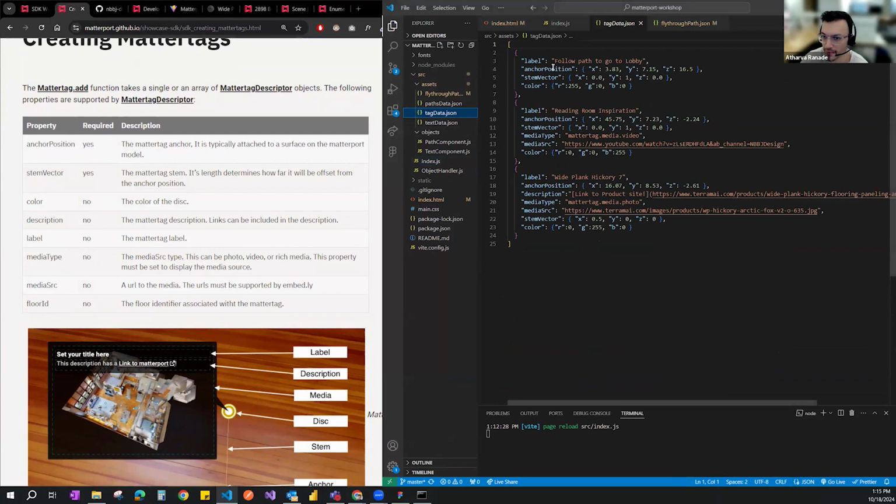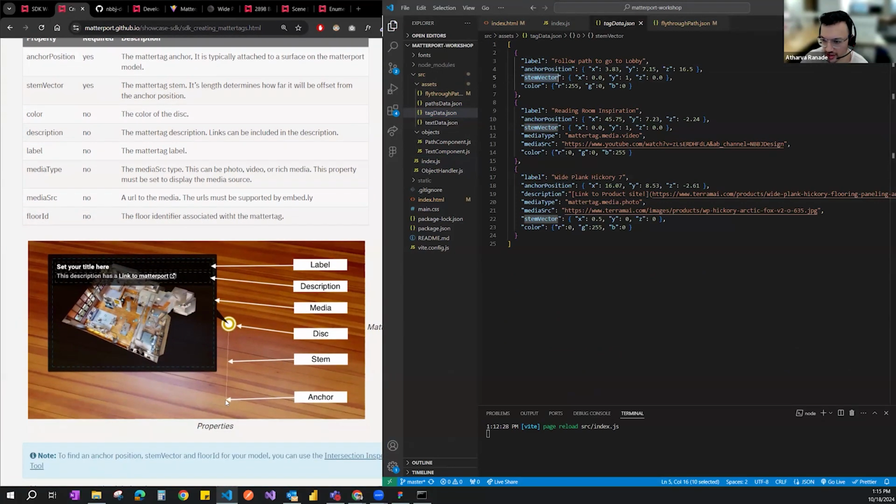So we have label, we have anchor position, we have stem vector. It also tells you what each is. Anchor position is where the tag is placed. Stem is the actual stem. In some cases, you may not want a stem, so you could have the stem be 0, 0, 0. Then the disk itself, and the color associated with the disk, so we have red, green, and blue, and adding a description. We have all of that fed as a JSON file to this.